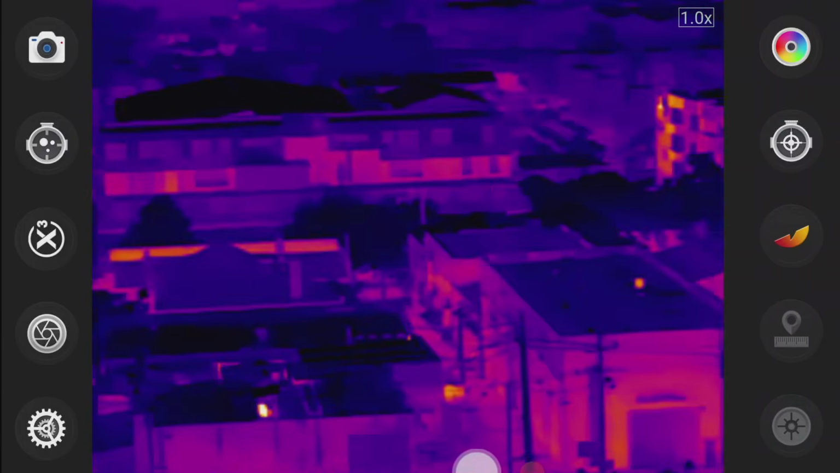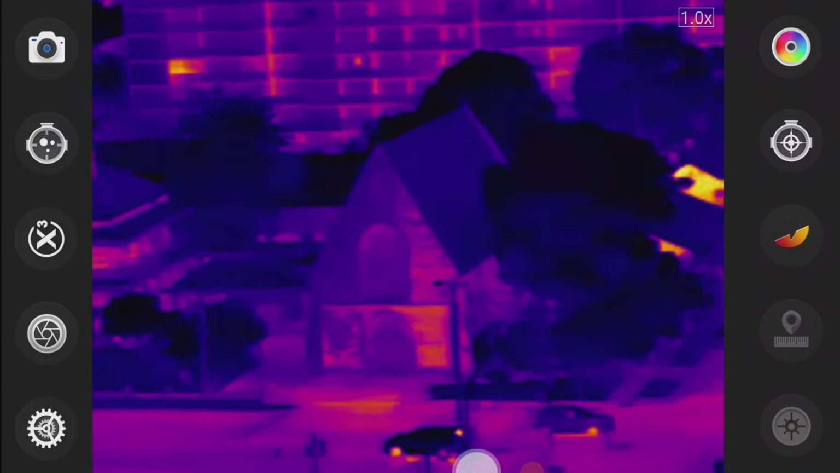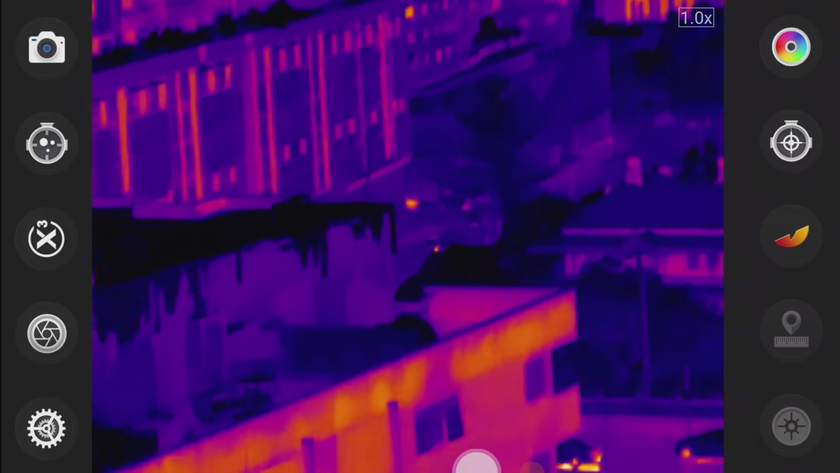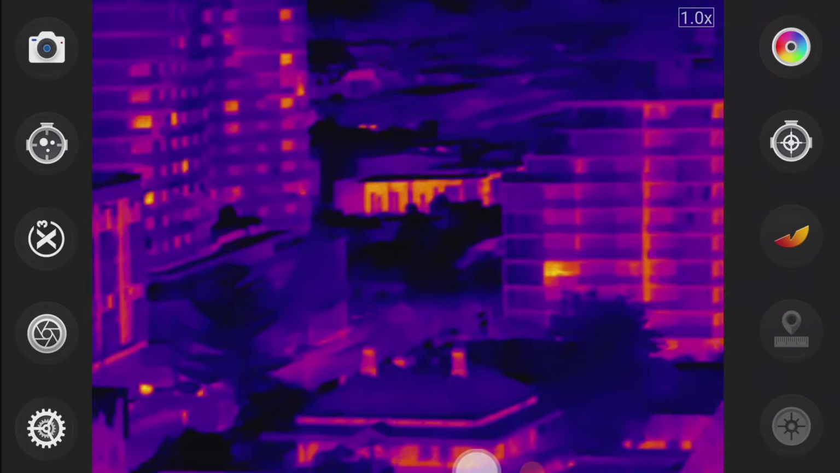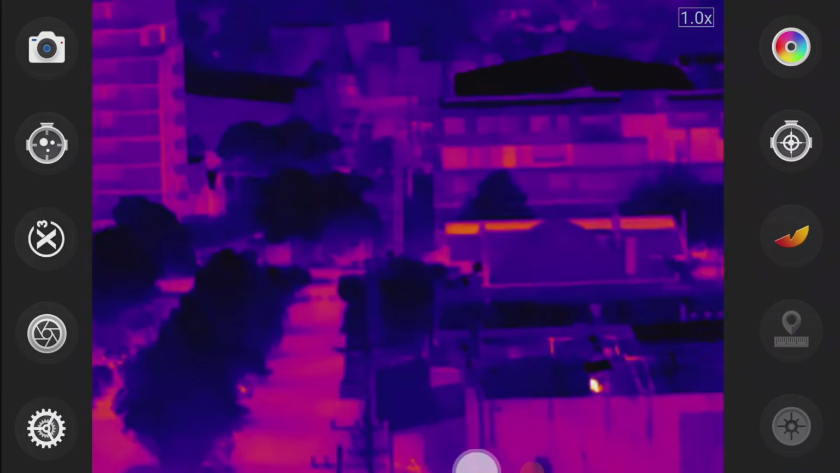So at night, you're going to actually get much better thermal contrast because there's less heat actually being held by the buildings, and yeah, less residual heat. So this is pretty good during the day. If it works during the day, then it will just be even better at night.